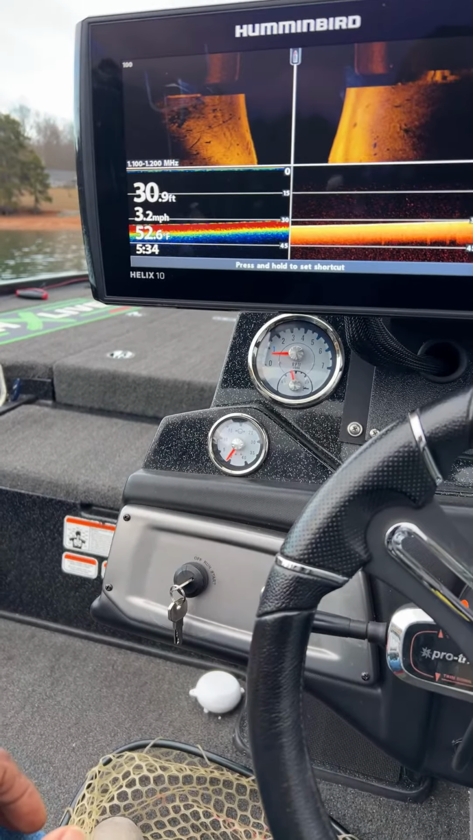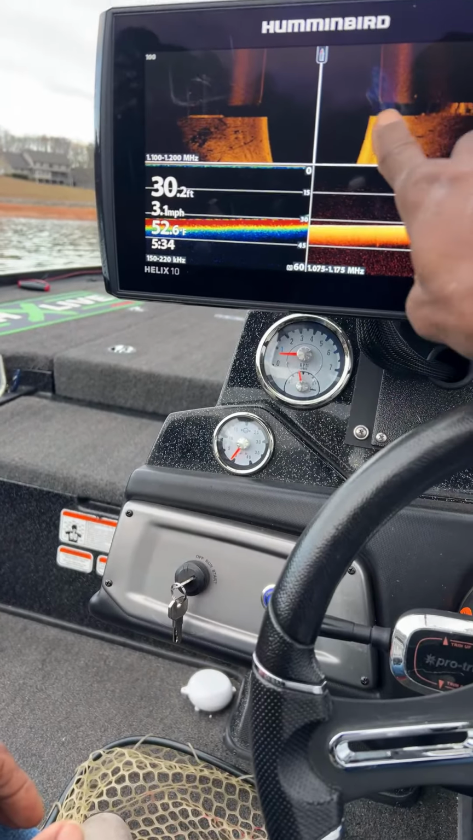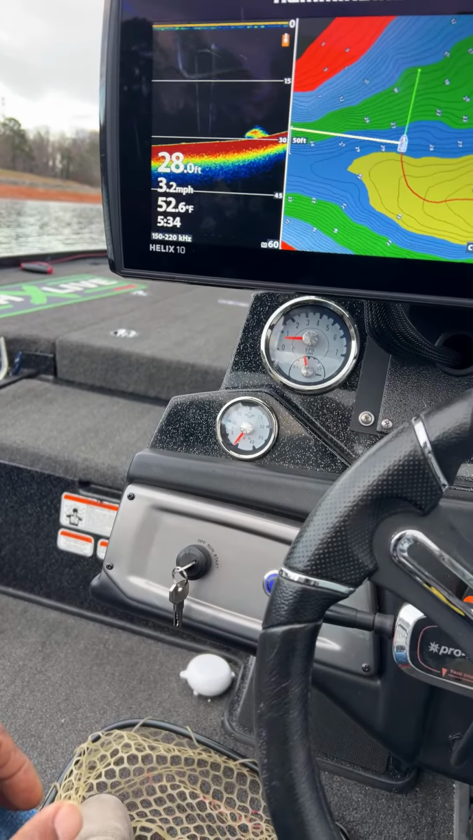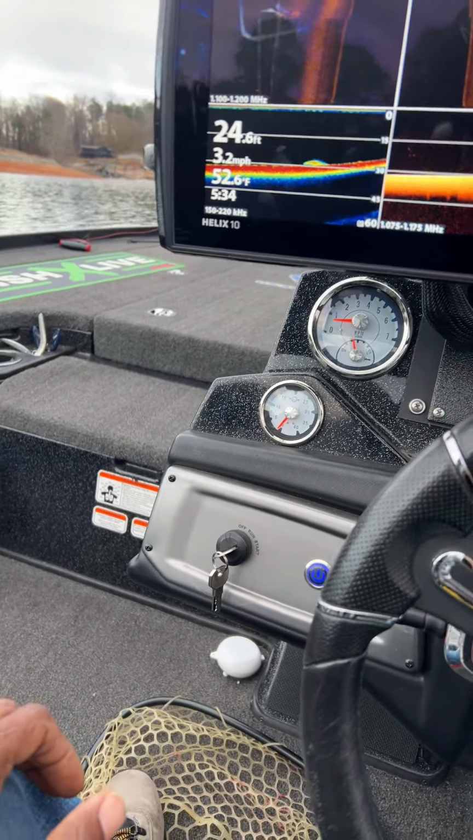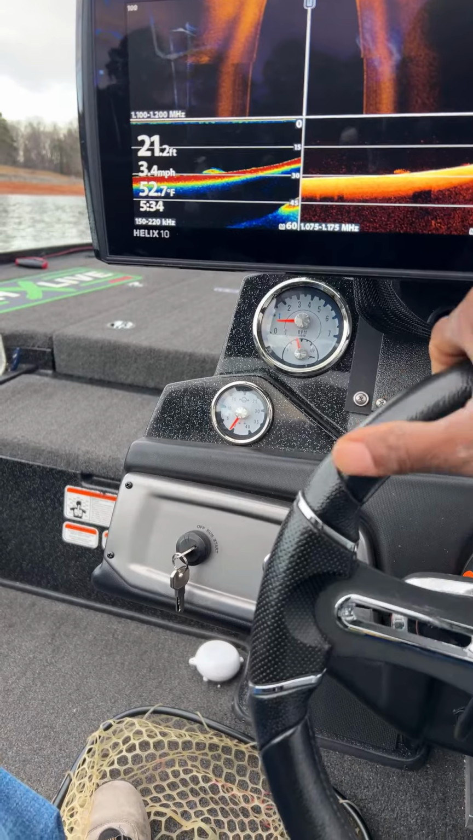So we'll put this one down here, so that way we can see side scan, sonar, and down scan. And I can switch between those two and my mapping. So side scan, sometimes I can see bait balls off to the side. Actually, that looked like that may have been one down there when I turned sideways.